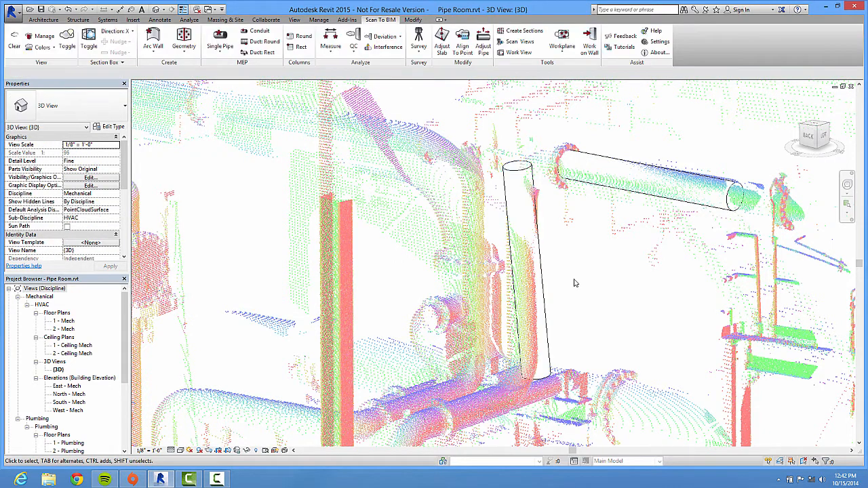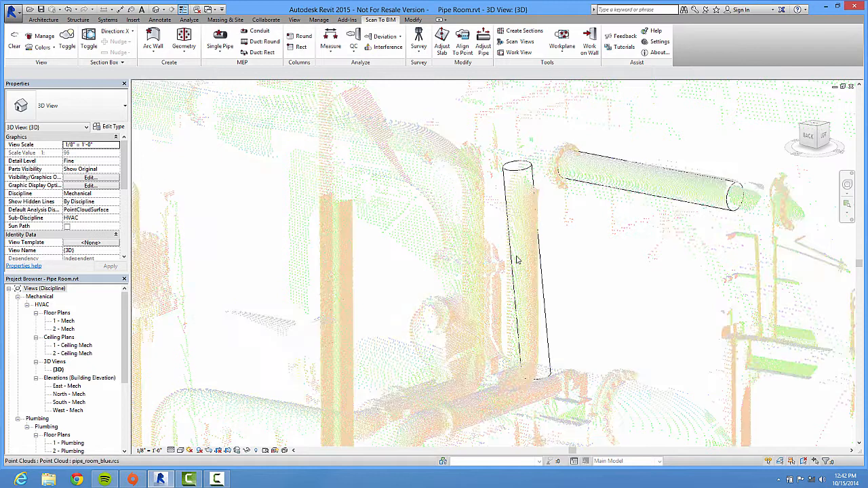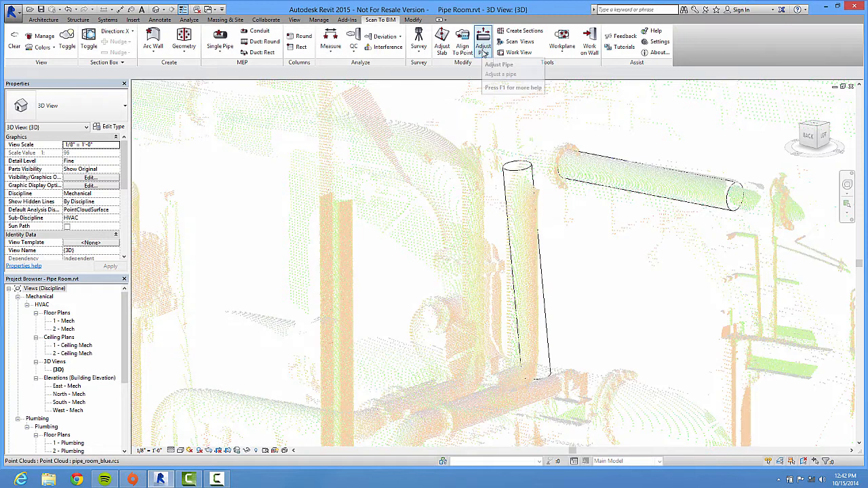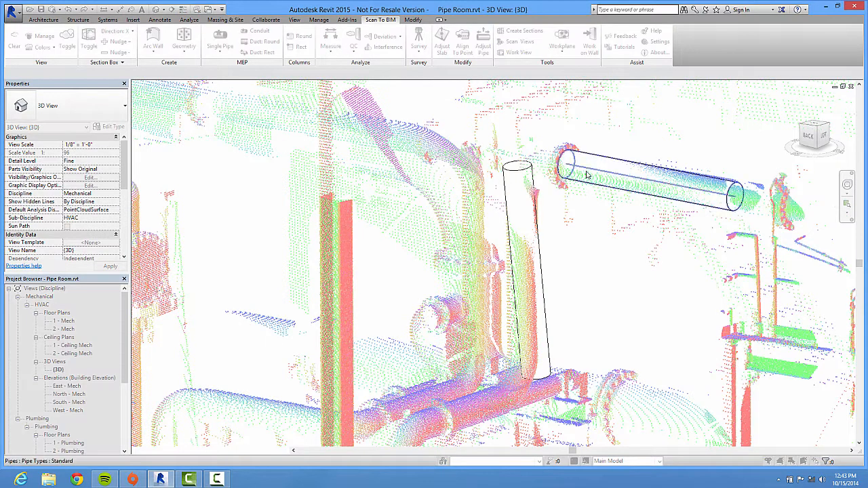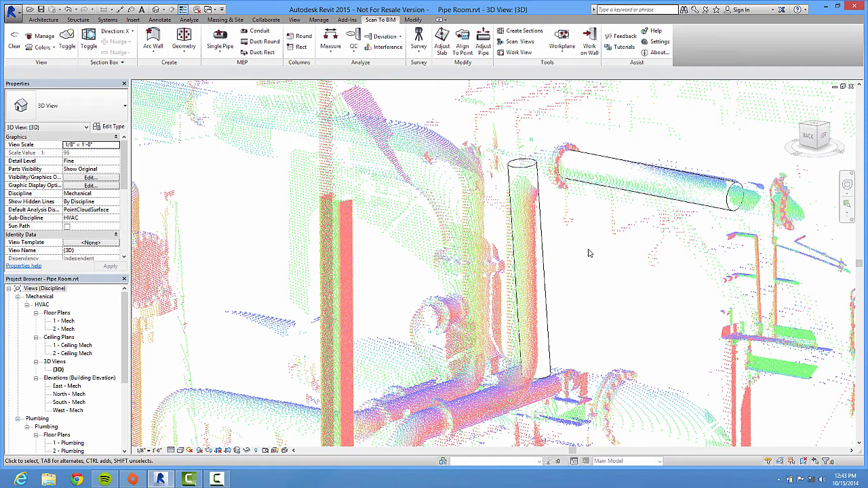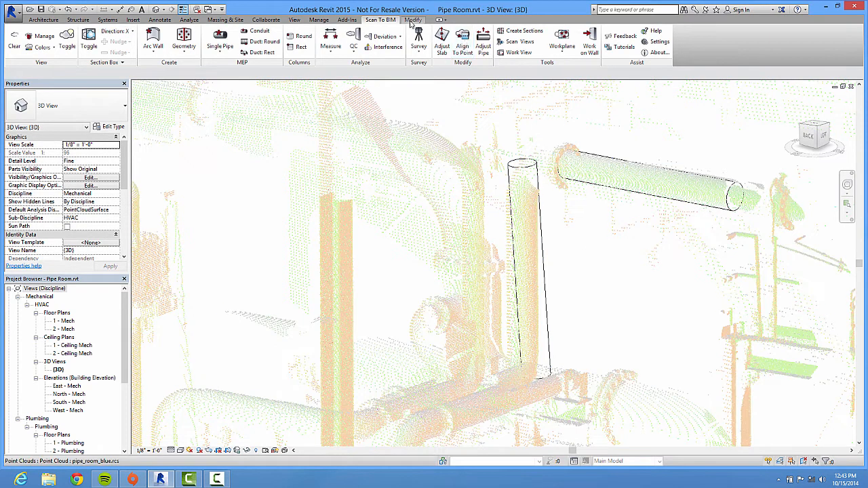And obviously you can see here, this is probably good, you can see that these pipes, there's no way that they line up with each other, right? When I scanned it. So I have a little adjust pipe tool that I can pick on these two pipes, and it will give me options for how I want to line them up. Well, I'm going to go ahead and rotate it, which means that this end of the pipe is going to stay where it's at, and I'm going to rotate it into hopefully a better position.